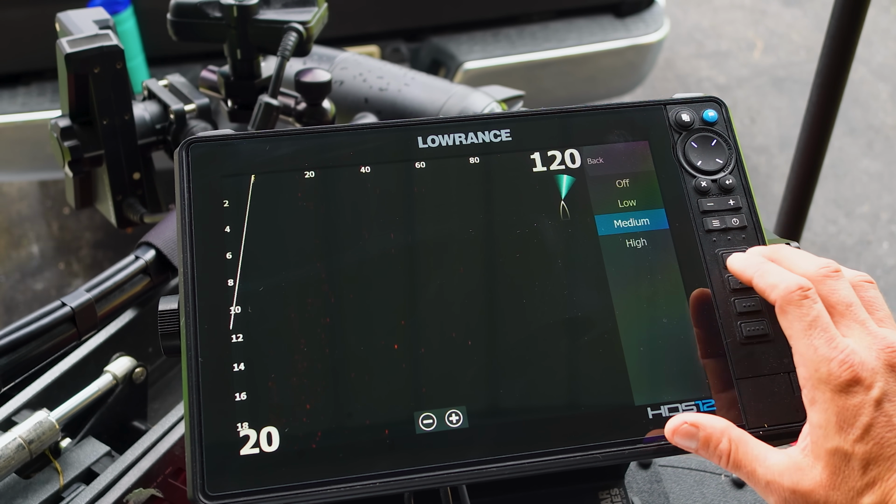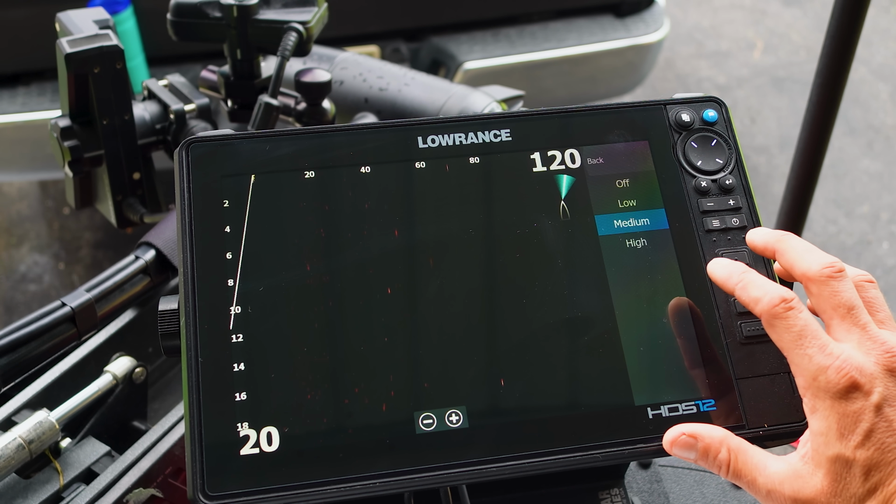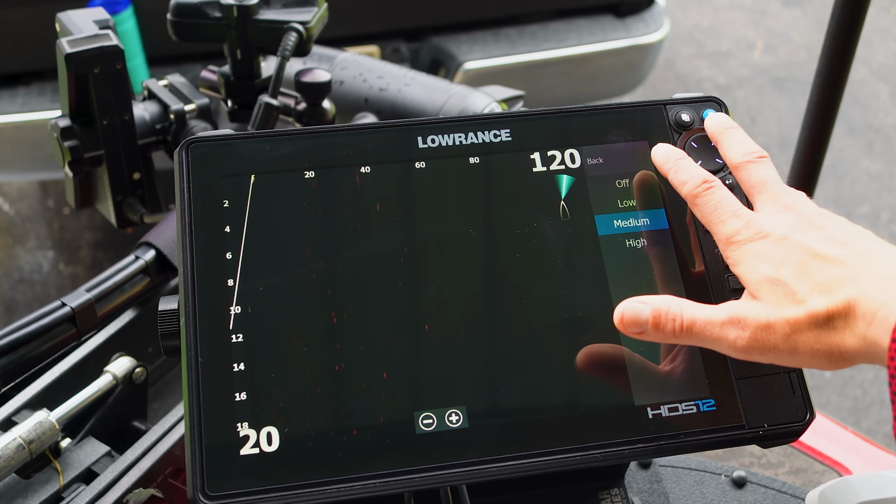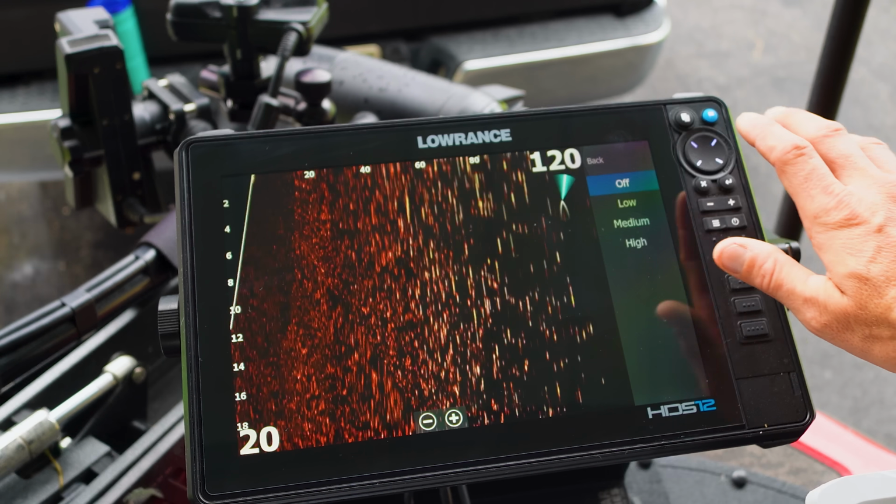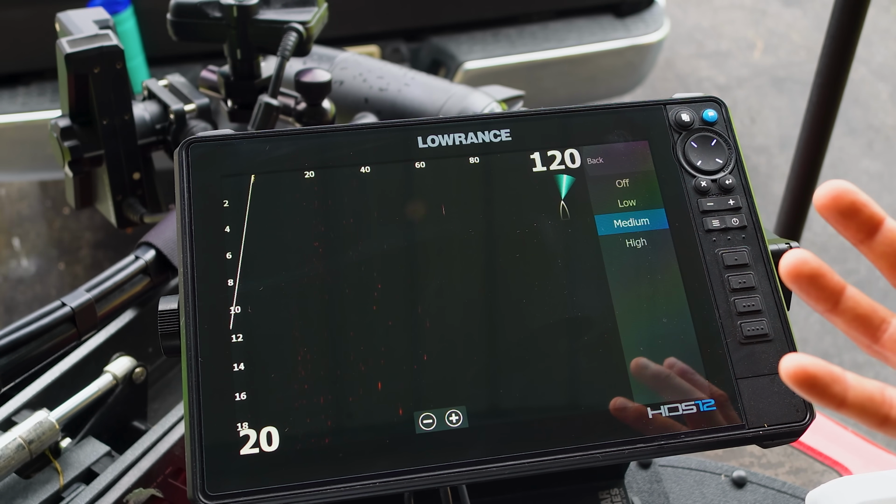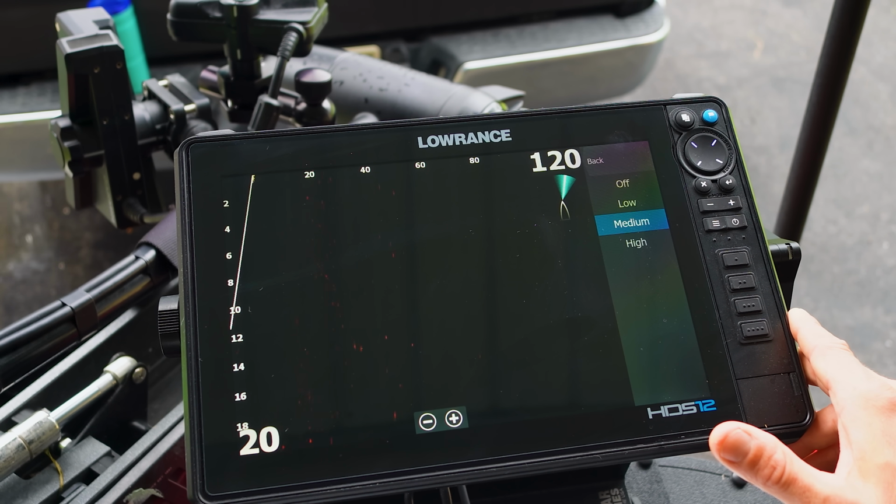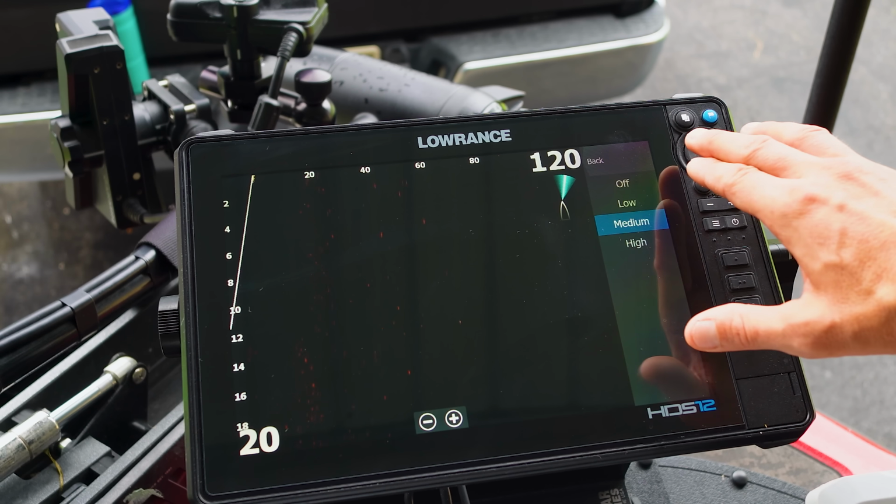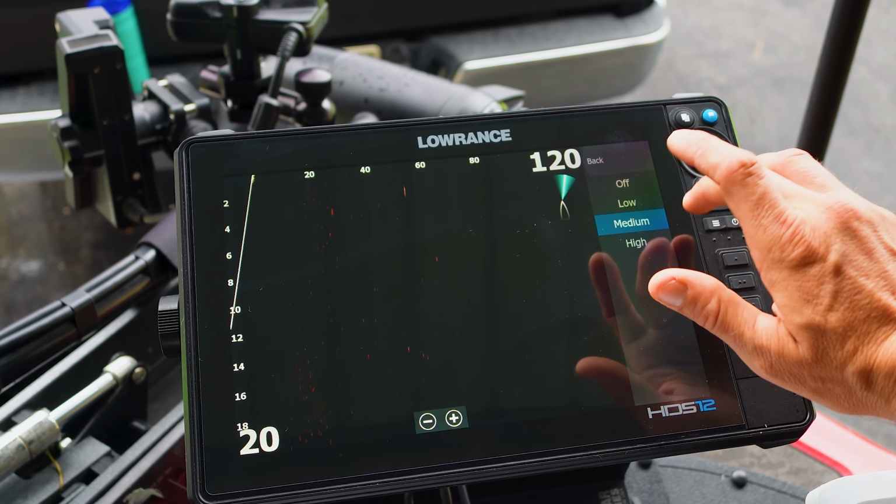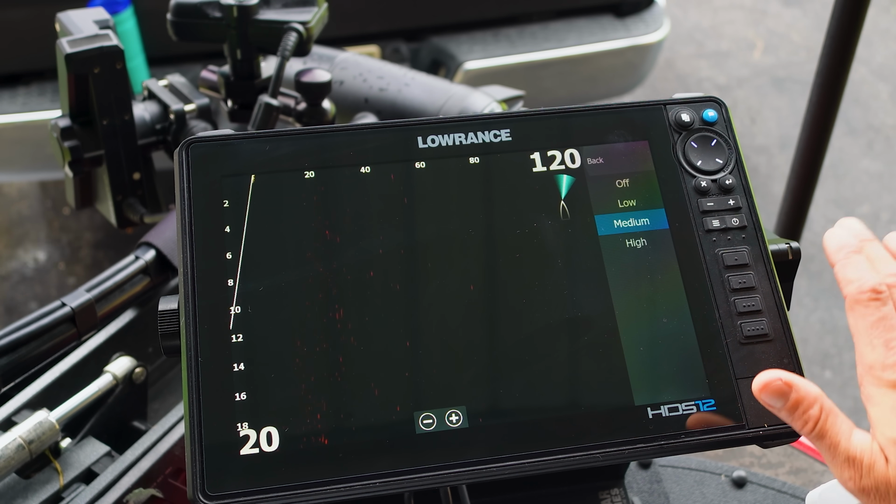This is the biggest change with the latest update with Lowrance on the ActiveTarget 2. I used to run my noise reduction off. They've increased how much pickup there is in the transducer, so you're actually able to see your bait better and see fish better. So I either put it at low or medium. Low if I'm in the grass, medium if I'm just like 100% offshore.